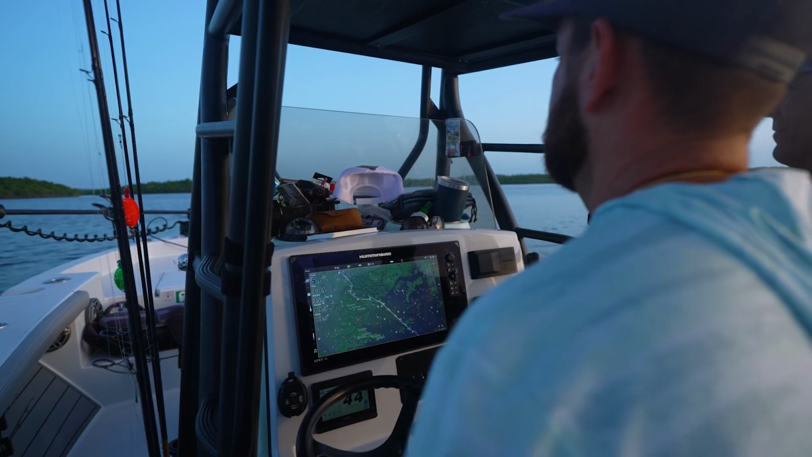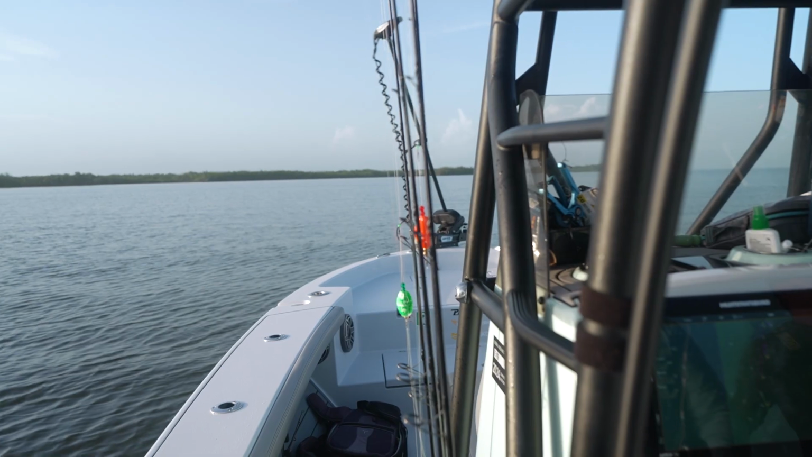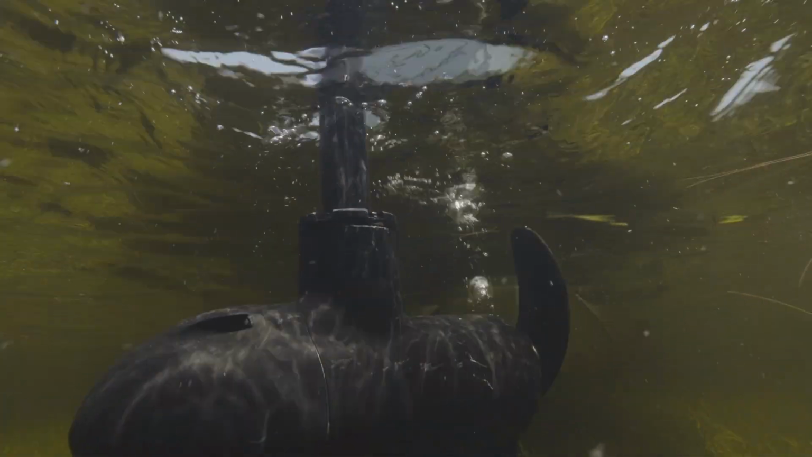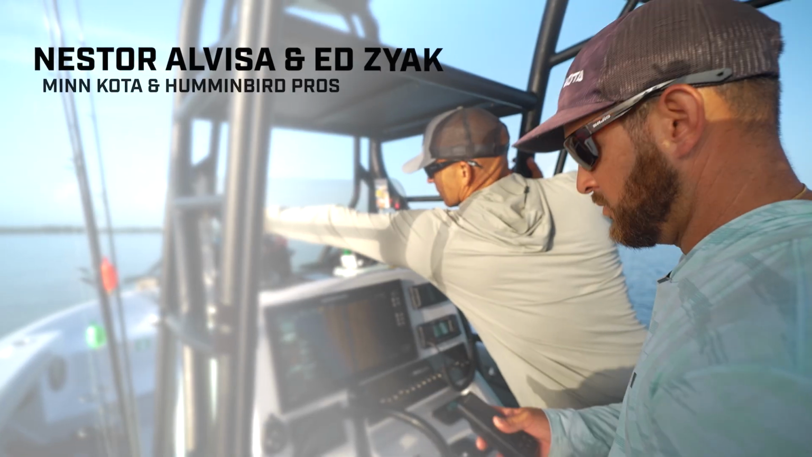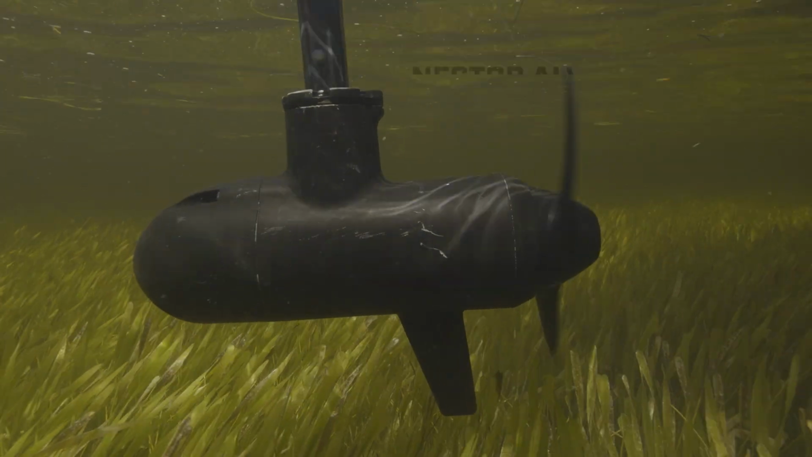Up to this bay. So we're just gonna work our way in here with the trolling motor. Try not to make too much noise. We're gonna look for some tarpon, either rolling or on the side imaging.